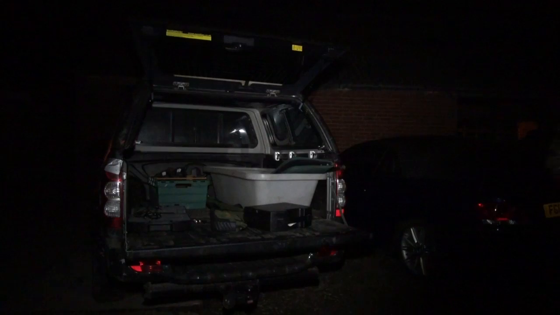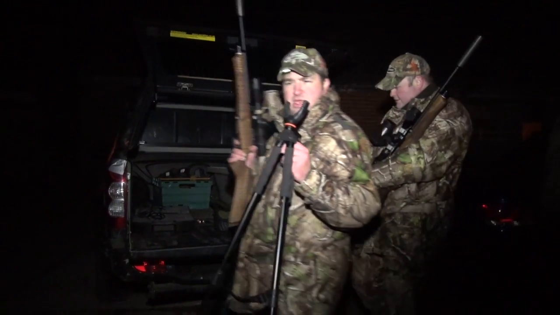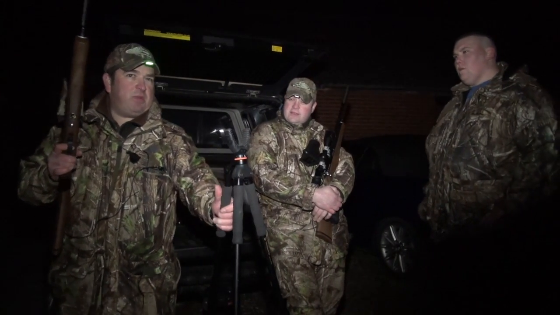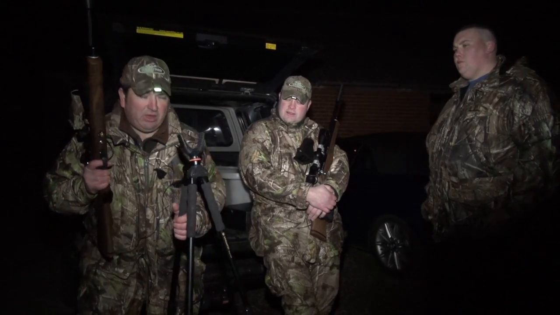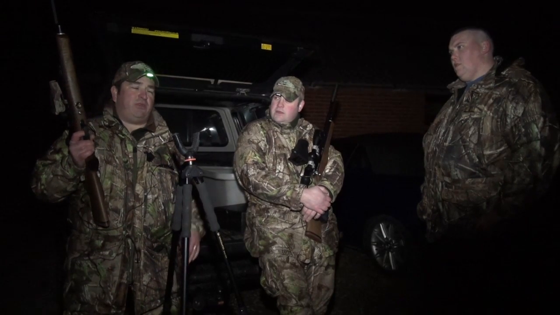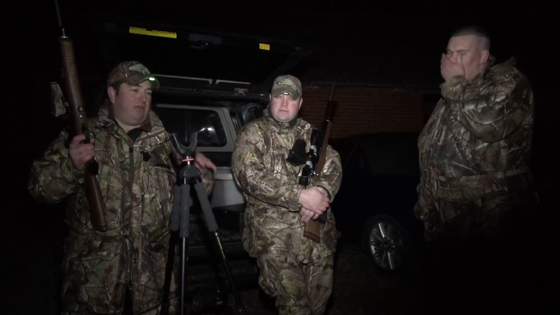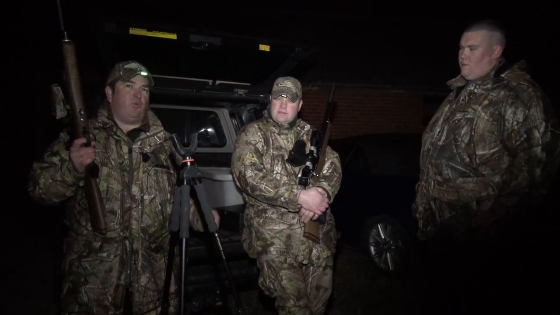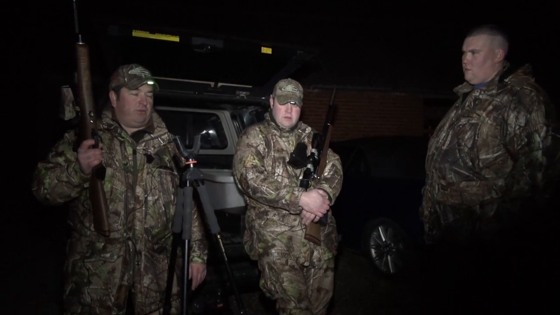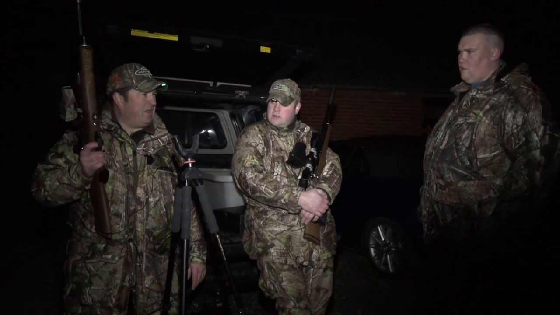Big Steve sets up the pressure washer and gives us a hose down. It's time now to wrap it up. That was good fun. There wasn't as many rats as we'd hoped there'd be, but there never is. We shot quite a few up the back there, a few on the muck rock, and there's quite a lot of the rats have gone into where the cattle are, in under the straw. The straw's nice and warm, so they've been burrowing in there and keeping out of the road of us a bit. But the ones we did have were good fun.